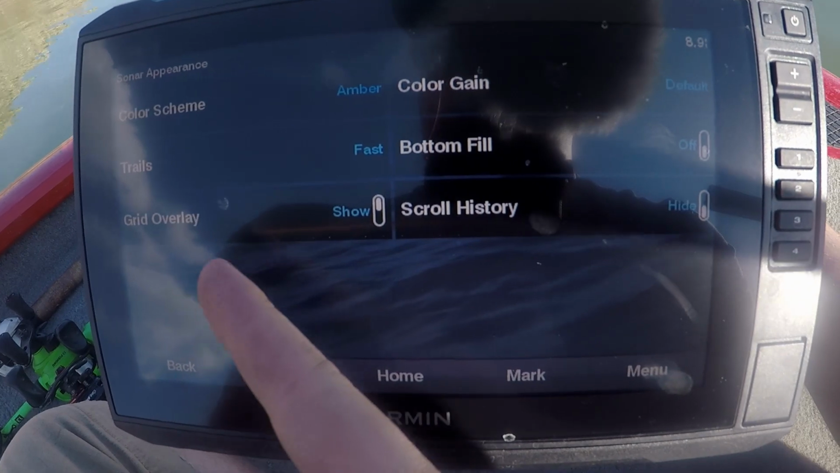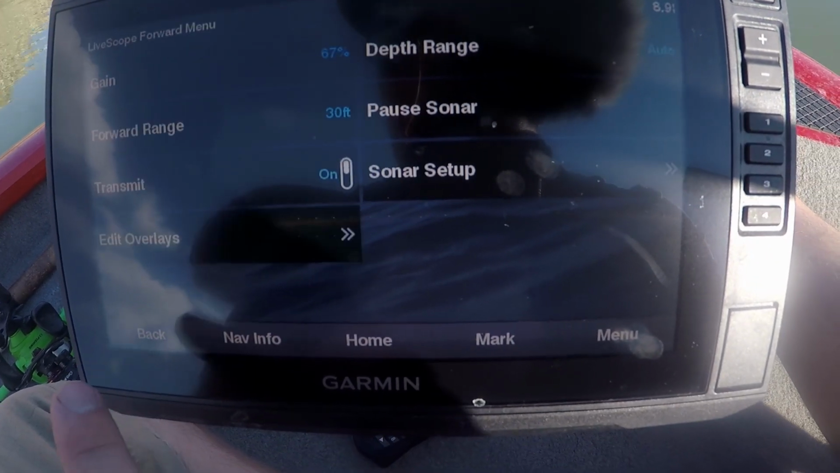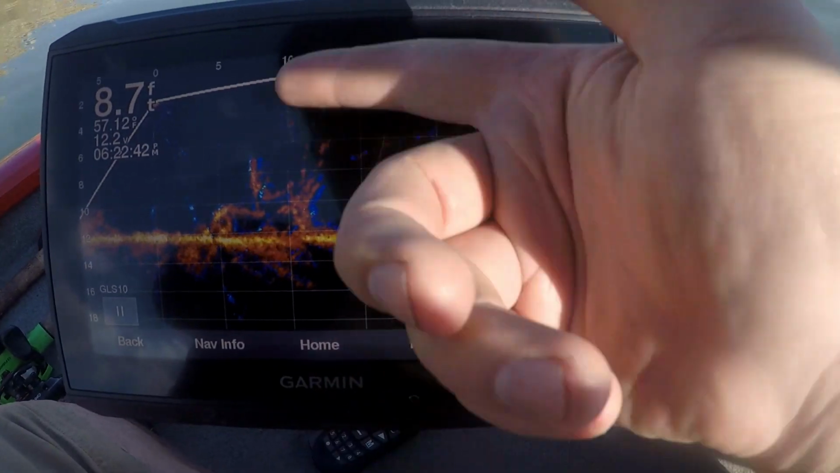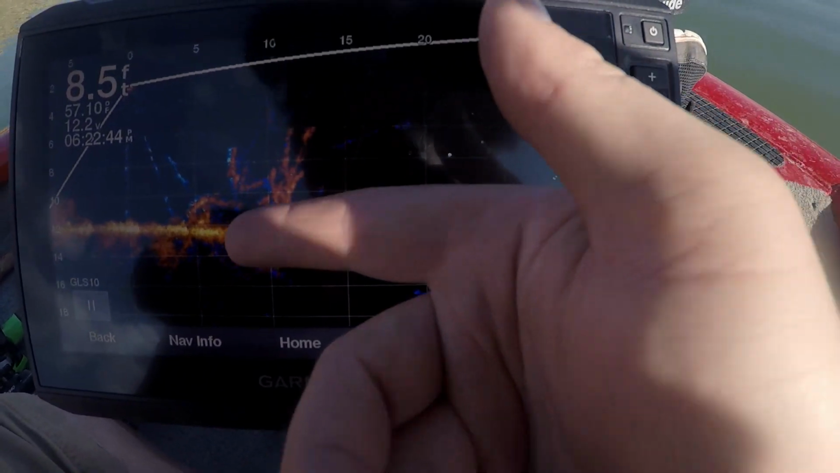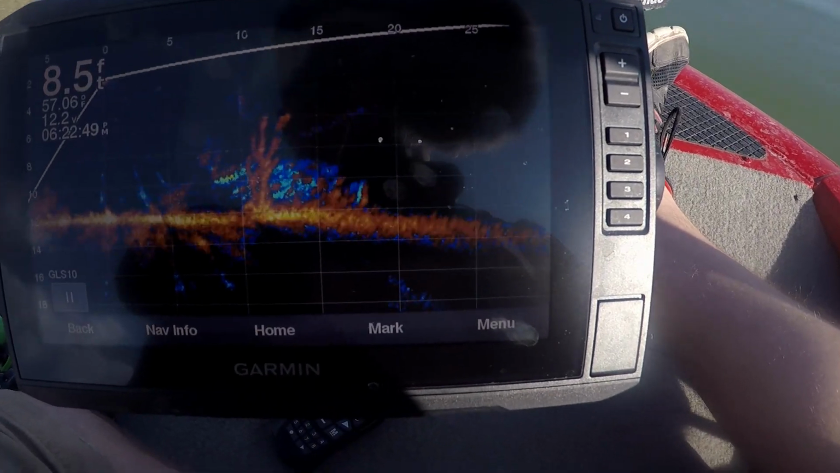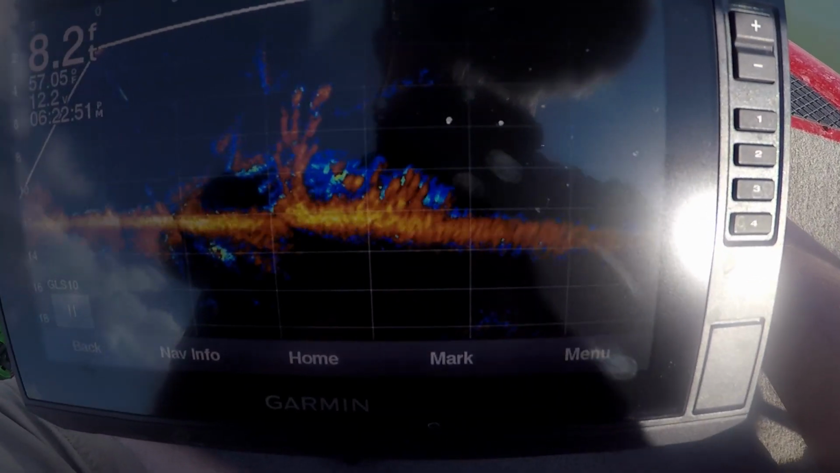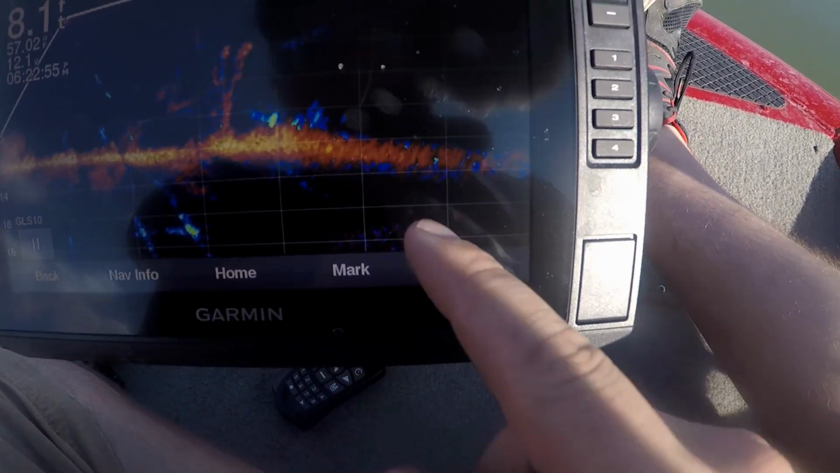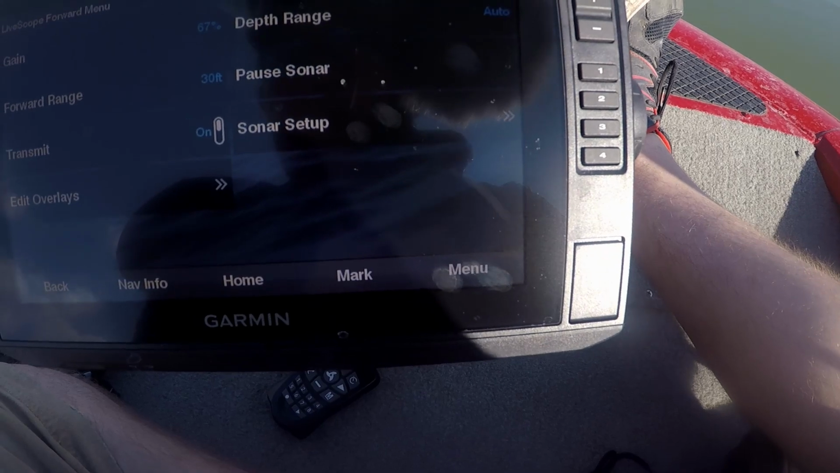I like to have my grid on, that way I can kind of judge how far things are. Like this tree is 10 foot in front of me and 12 feet down. Pretty easy to see. And look at all the fish coming out of that tree. Why am I not fishing that tree right now? So back to the menu items.